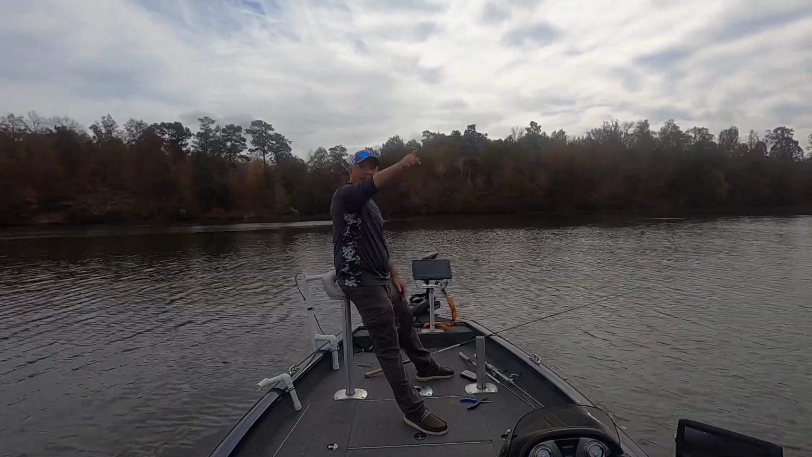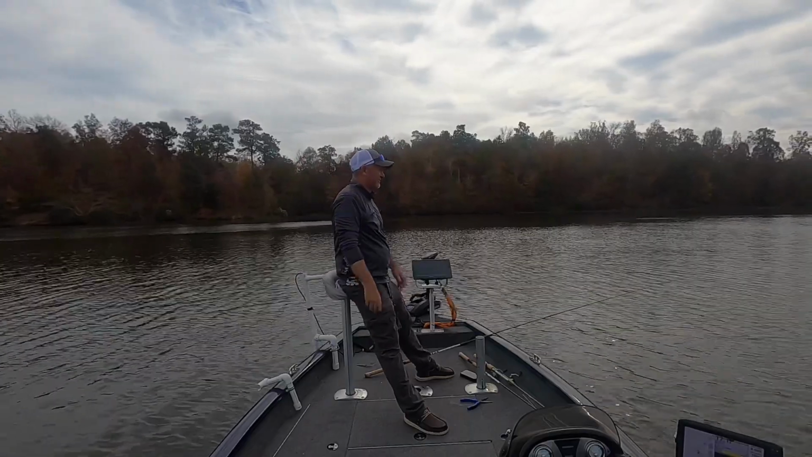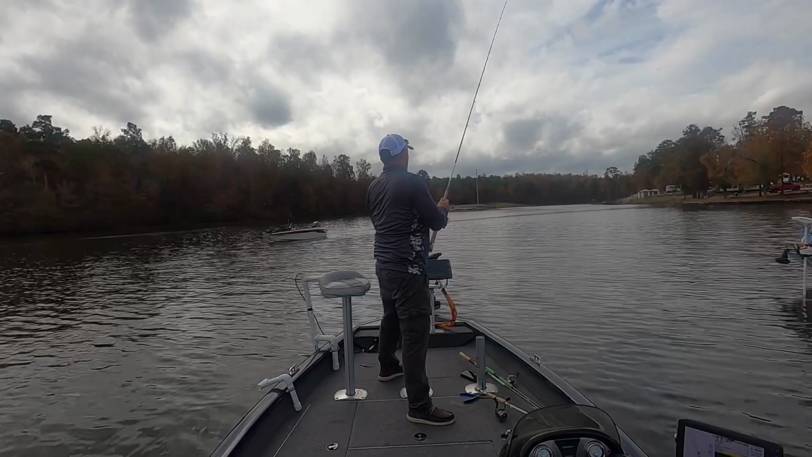And if I make my little run around here and hit all these brush tops that I've got marked, I'll catch 30. Yeah, I know. The fish don't want to play ball.